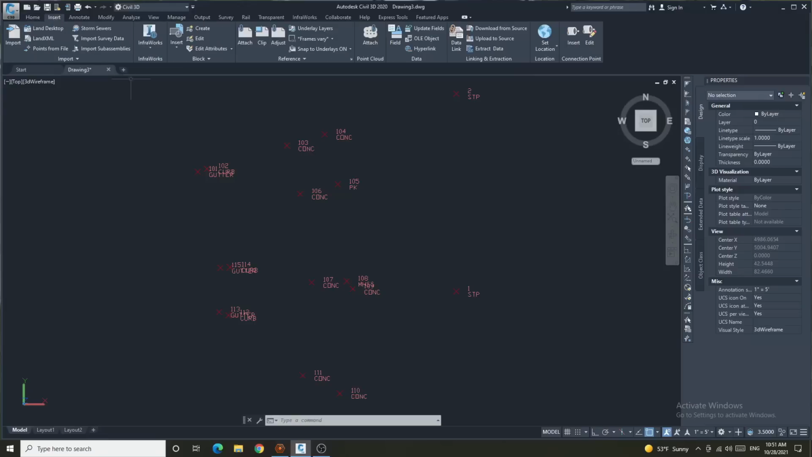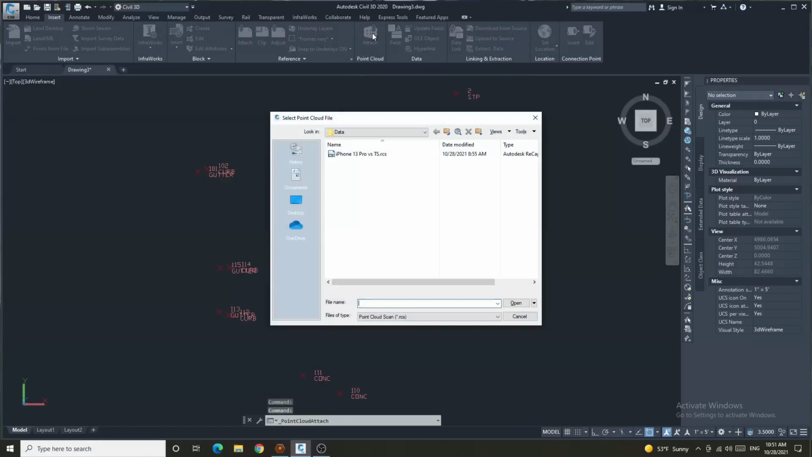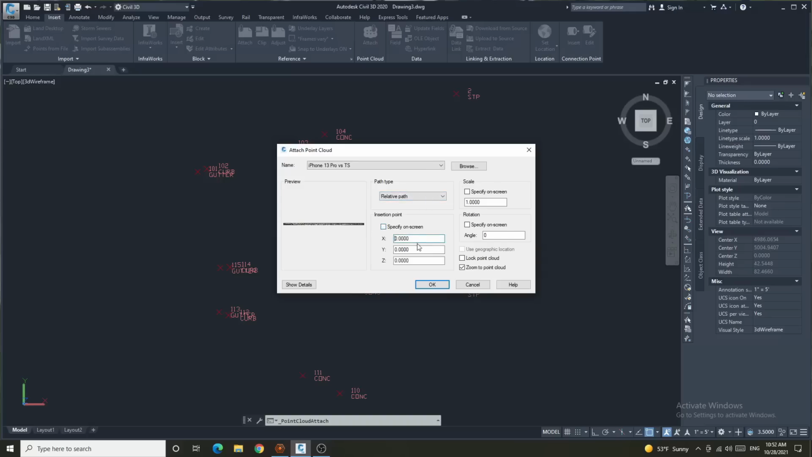Okay, now let's go ahead and import our point cloud that came from our iPhone 13. I'll come up to the Insert tab. Under Point Cloud, I'll select Attach. This is my point cloud file, so I'm going to open it. Now it's going to ask me where I want to place this point cloud. It doesn't really matter where I place it because I'm going to end up aligning it to the points that I shot with the total station. Relative path is fine. Select insertion point.